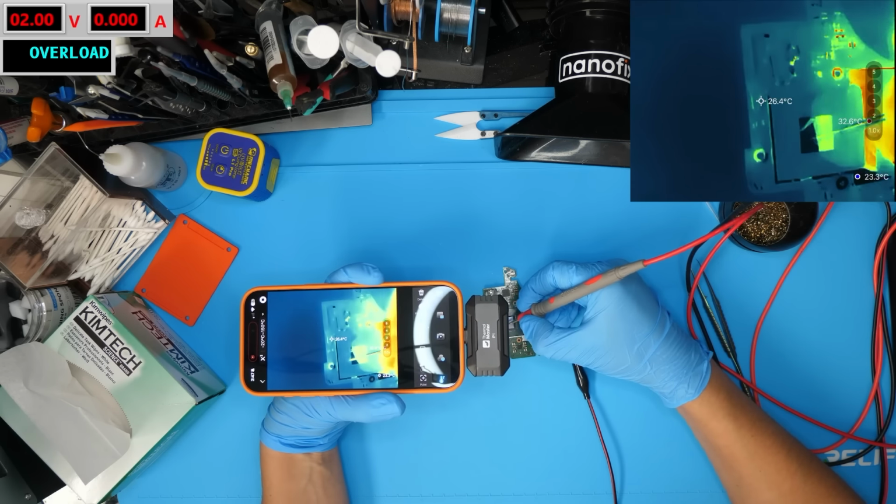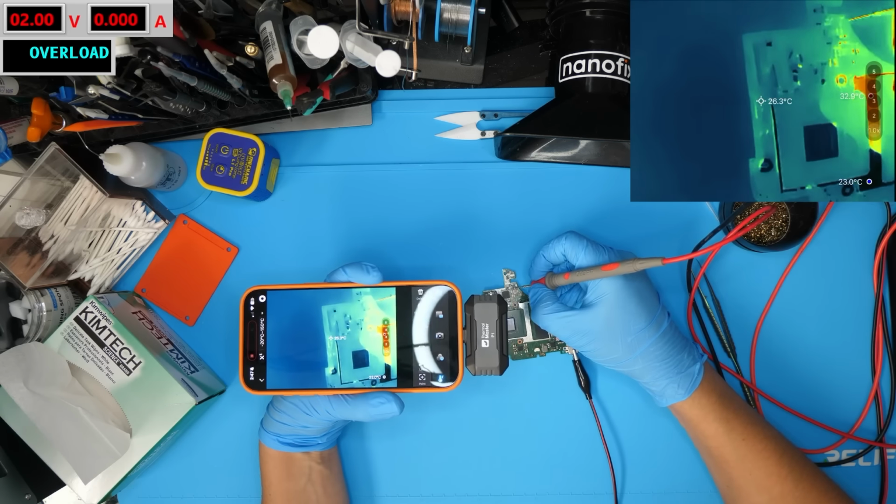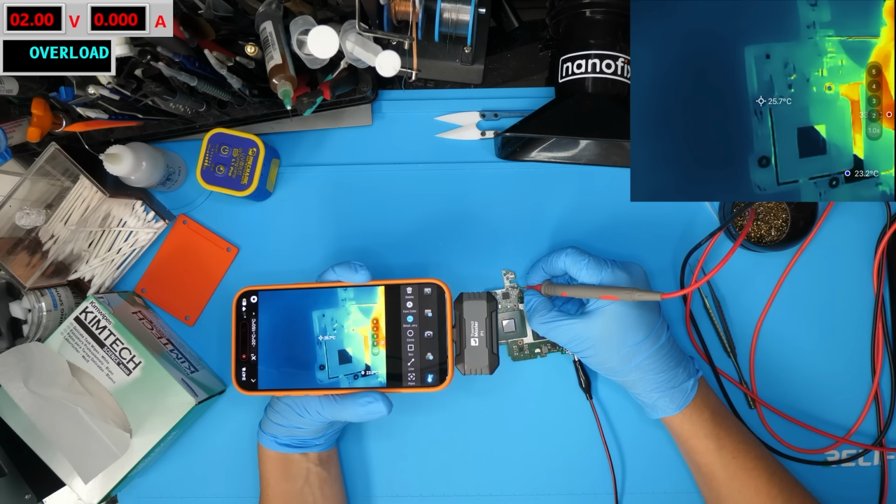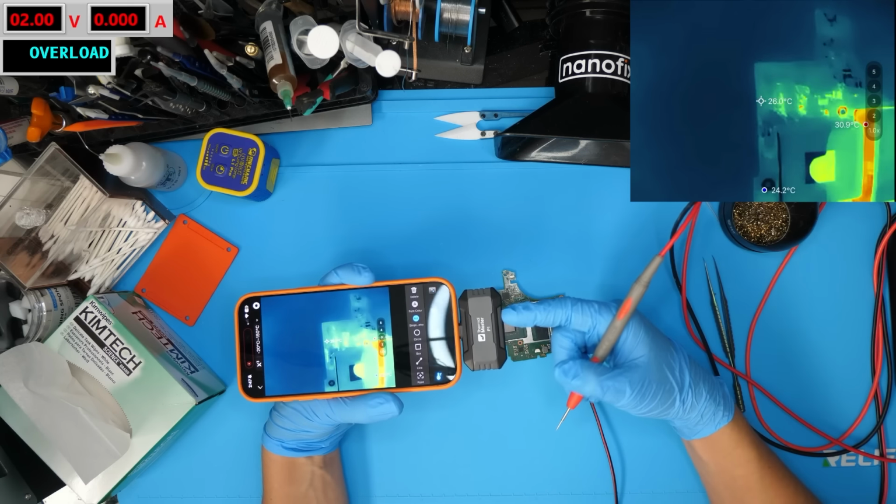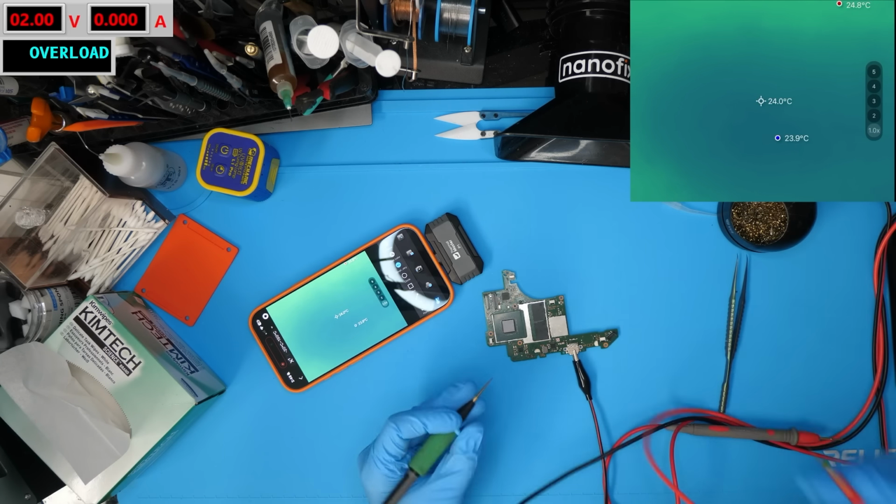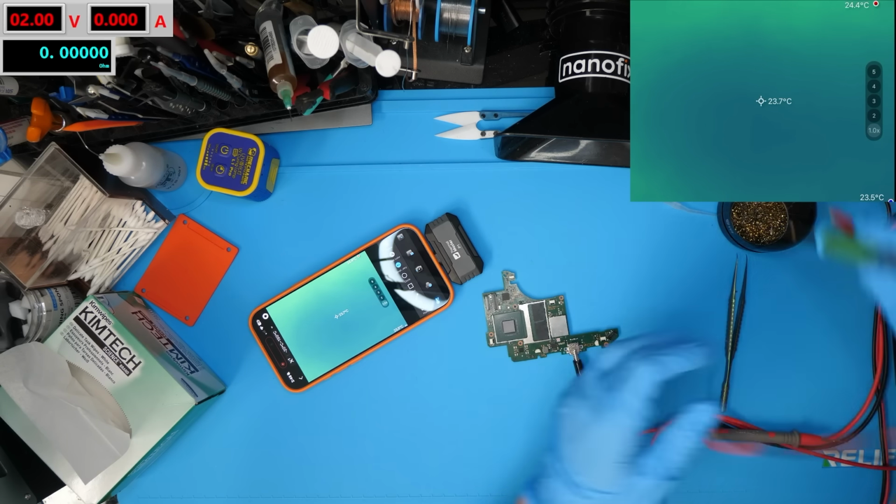So if you look, watch in this area right here, see that lighting up, and then when I let go, it goes away. So somehow this 3.3 volt rail is connected directly to the SoC, and the SoC is shorting out the rail. And even with just 70 milliamps being pulled, this thermal camera is able to see what is lighting up. So next, just to see, I would probably measure resistance on these capacitors right here. So right here, I'm used to seeing 10 ohms, but we're getting under 2 ohms here, 1.8 ohms. So this SoC is clearly gone.